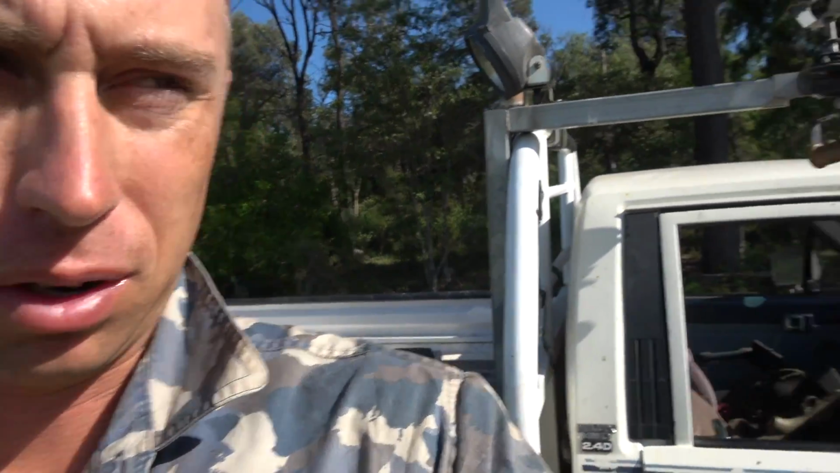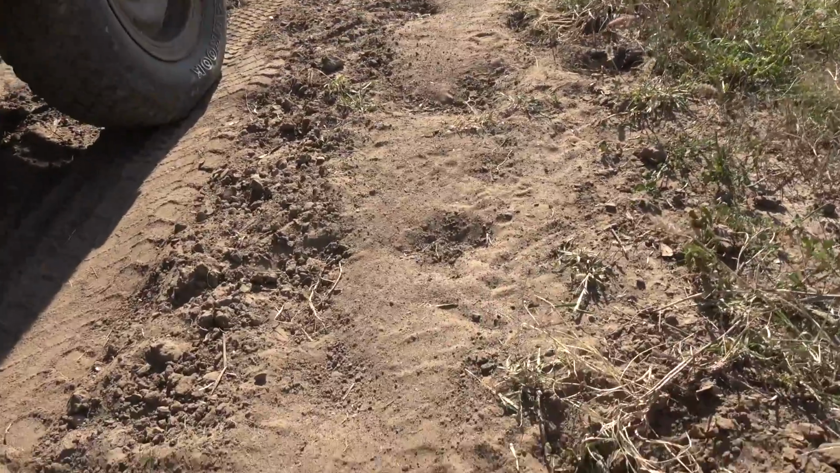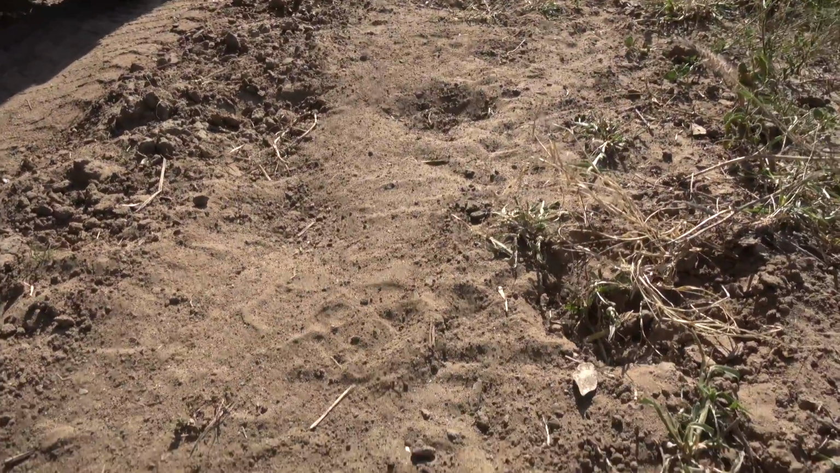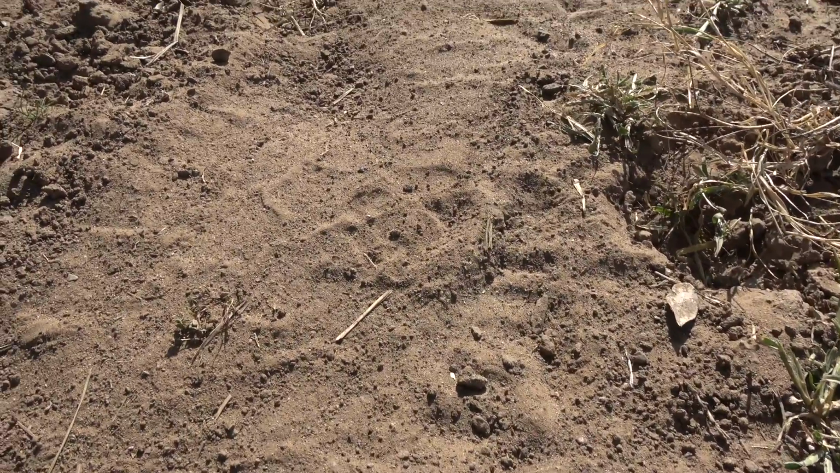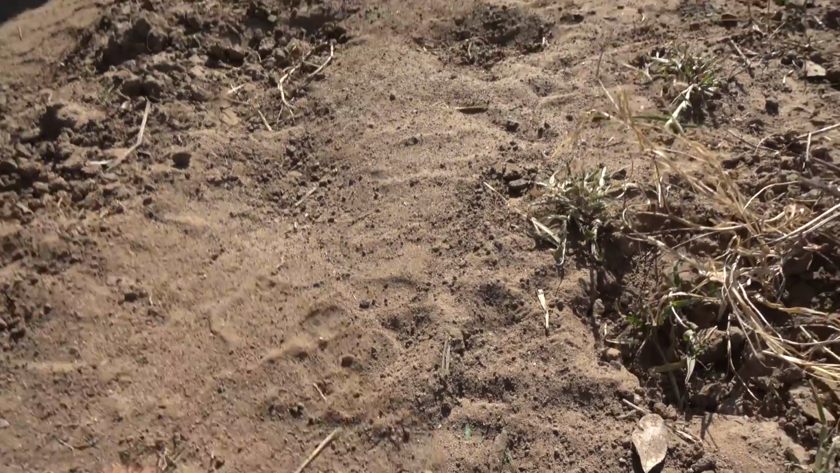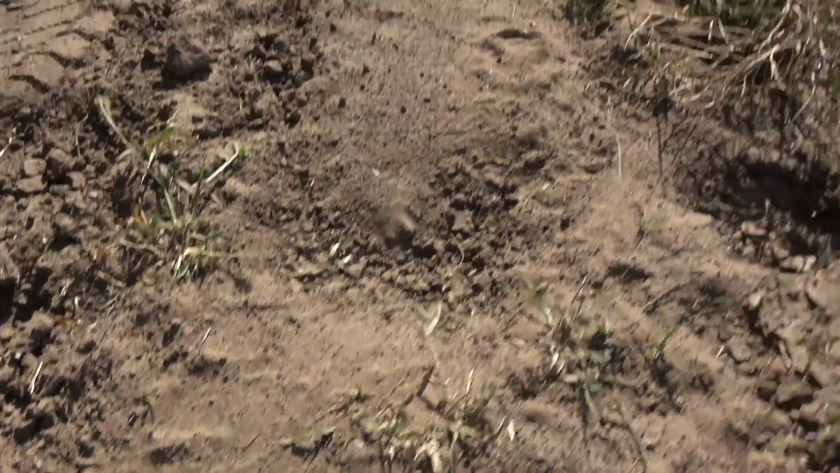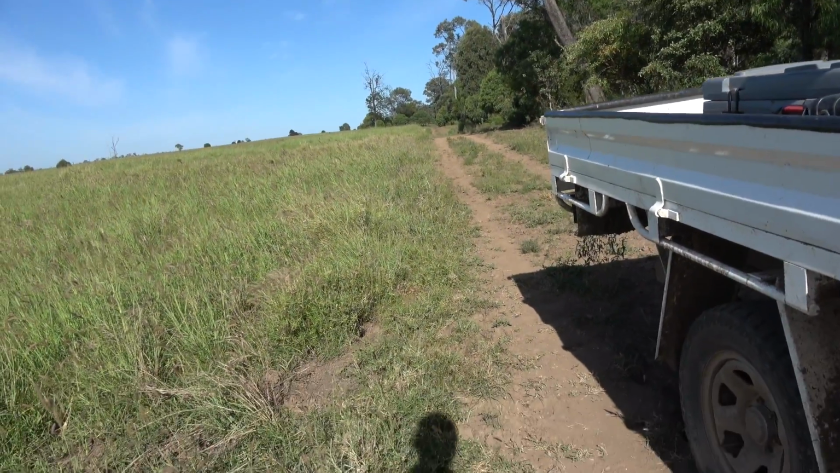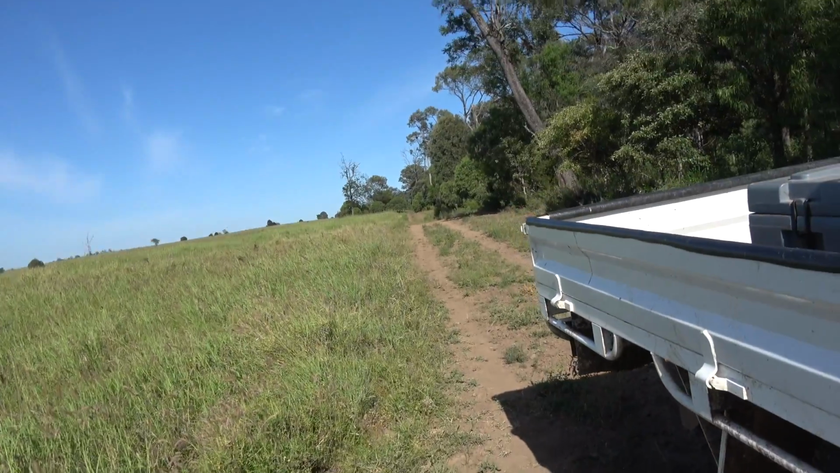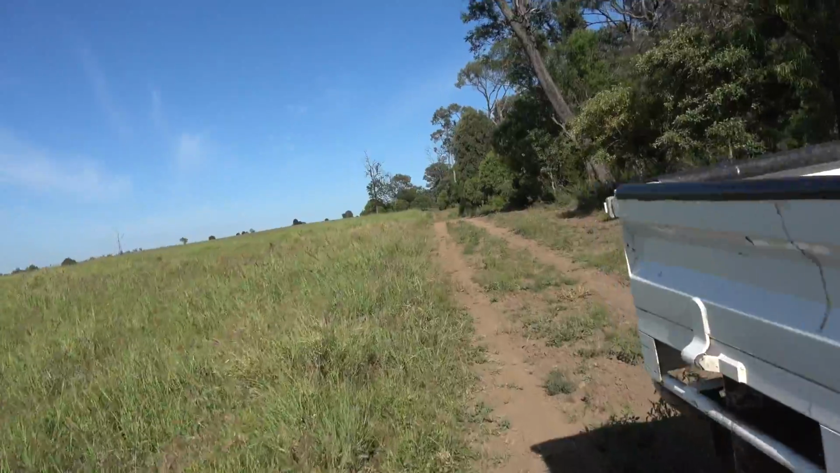But then I just come along here and there is a dog. There has been a dog around here, as you can quite see. There's a track here and there. He's headed up that way, but he hasn't got in. I don't think he's got as far as my trap there before he's turned off. So there's one trap up here.